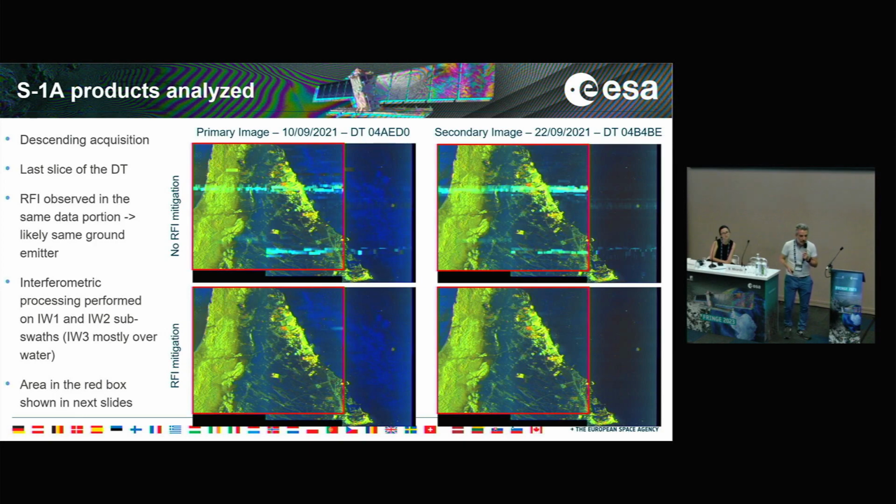Here is just an example of the products. You can see that RFI contamination was really very strong. Radiometric artifacts are really evident in the quick looks. And then after RFI mitigation, almost no radiometric artifact is observed.